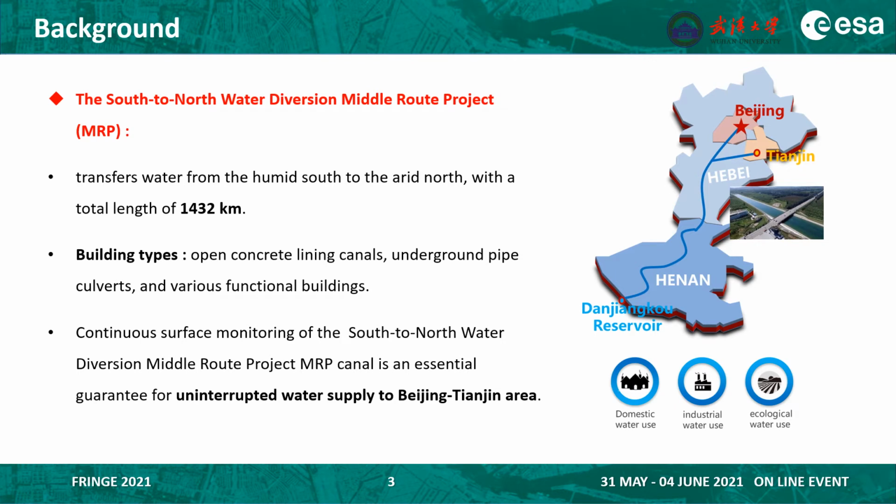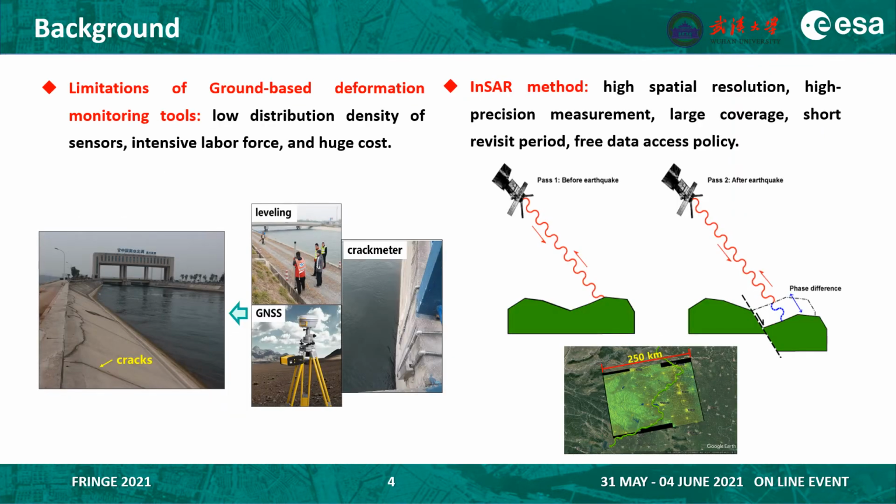The Middle Route of the South-to-North Water Diversion Project is one of China's greatest hydraulic projects. Uninterrupted water supply is significant to the water receiving areas. It is essential to conduct continuous deformation monitoring for the MRP. The surface monitoring measures of MRP mainly include leveling, GNSS, and sensors. But these ground-based tools have limitations. By contrast, satellite InSAR is more suitable for monitoring large-scale infrastructures.